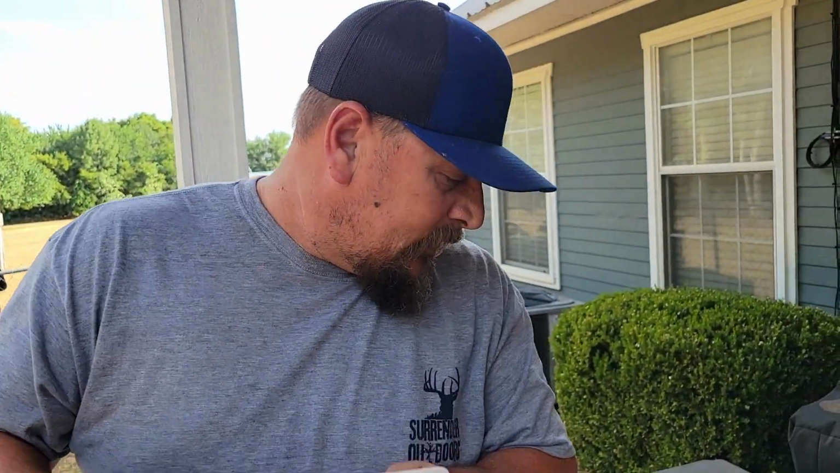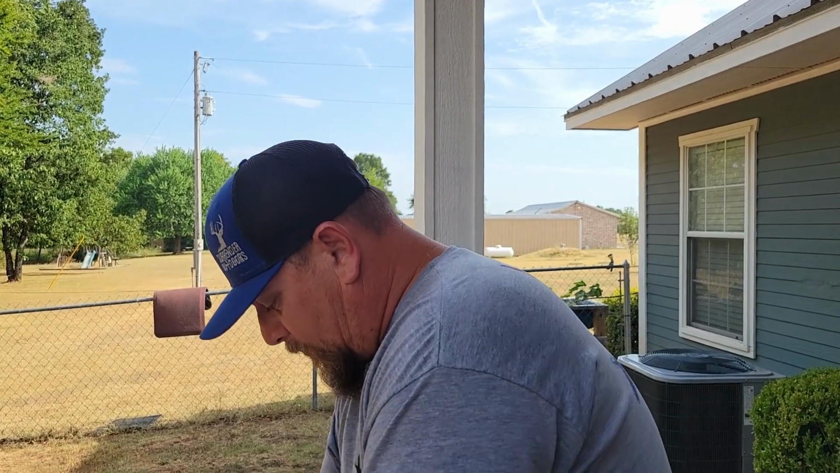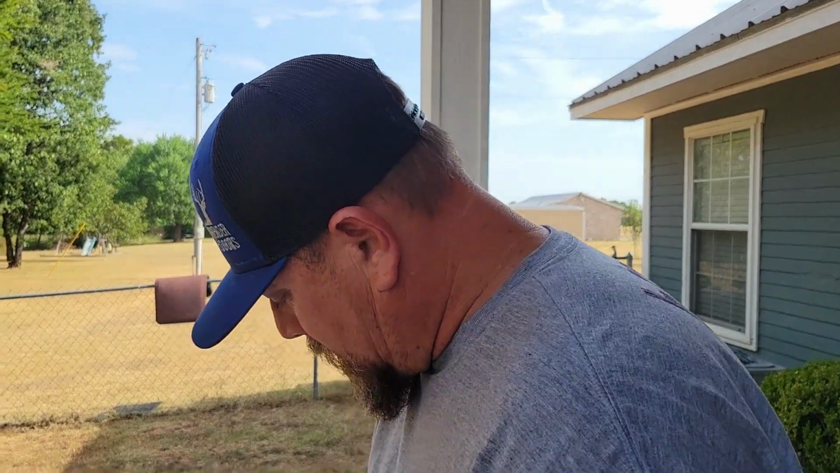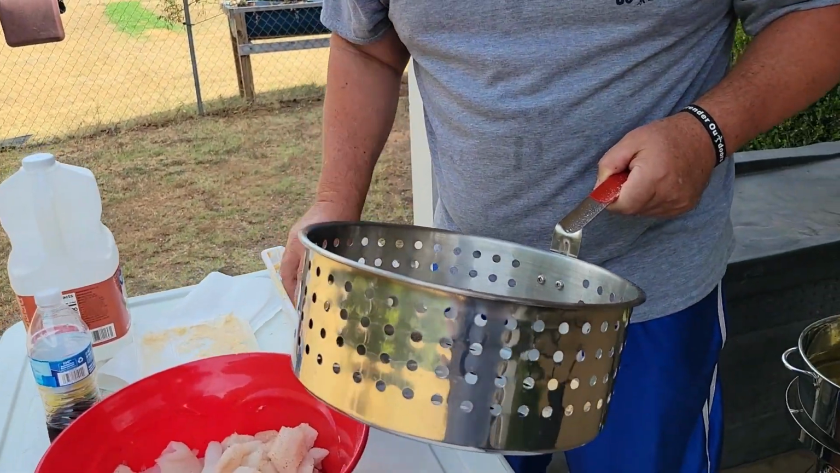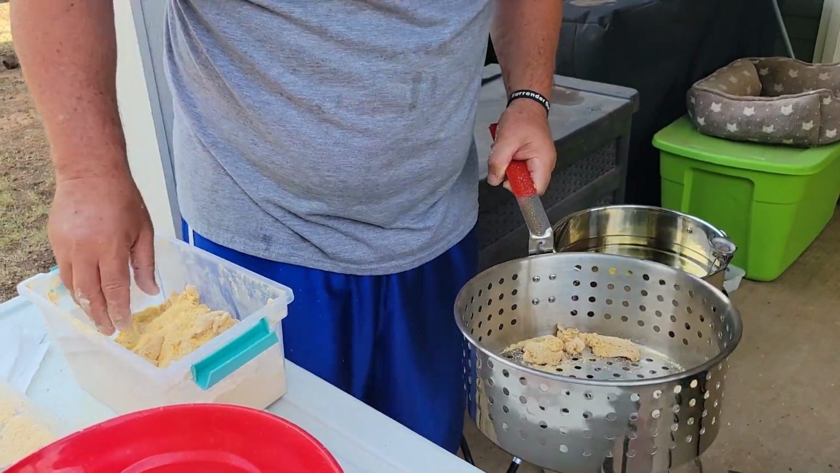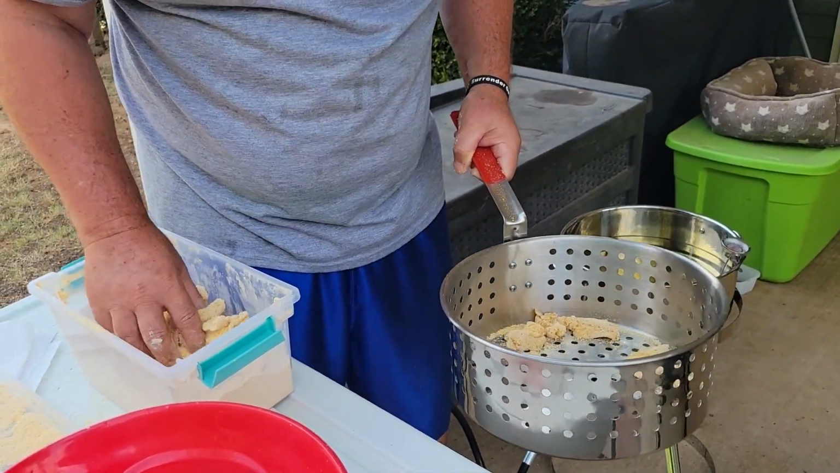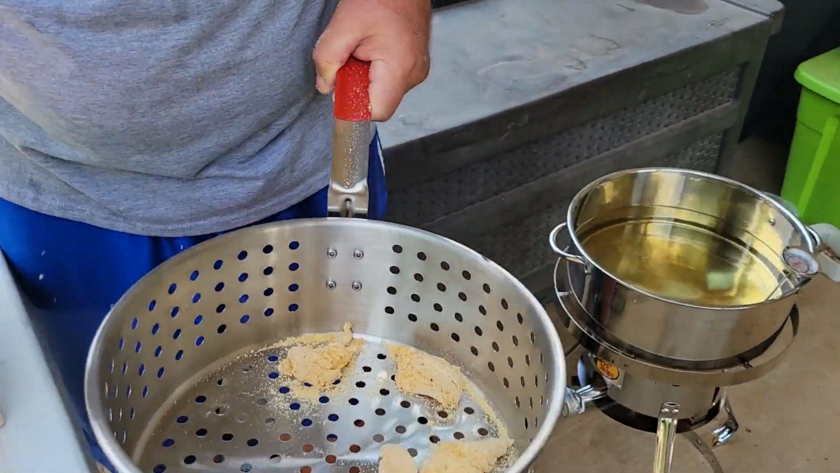All right, the oil's about where it needs to be. Of course, that first batch you put in will cool it down a little bit, so you don't want it getting up to 400 though, or you'll burn your oil. We're using peanut oil, so it's got a little bit higher temp rating, but you just want to make sure that these are lightly breaded and they're coated good. There's one that's not coated good.